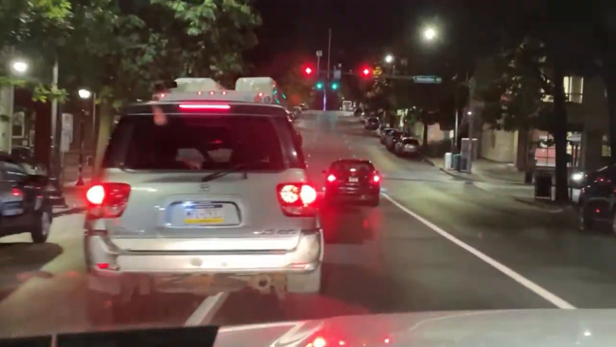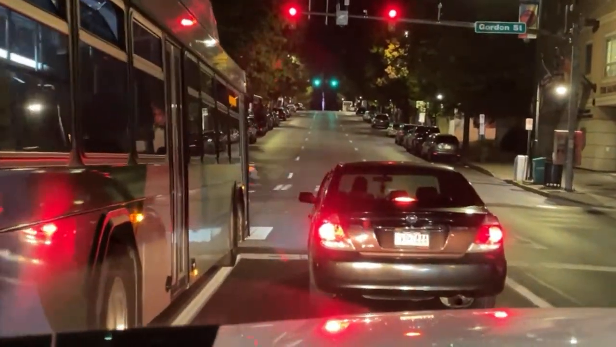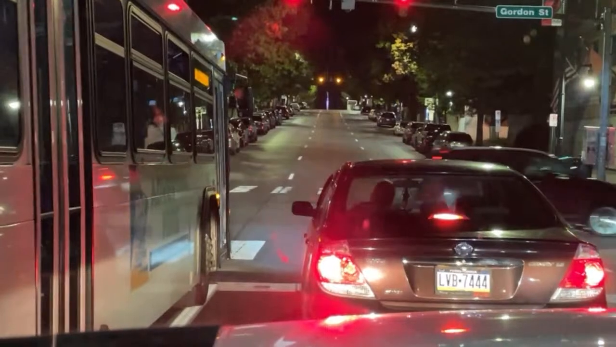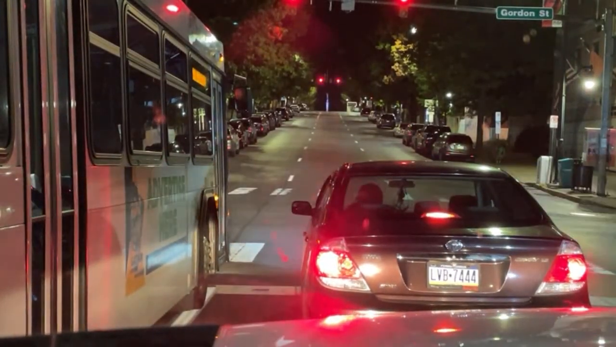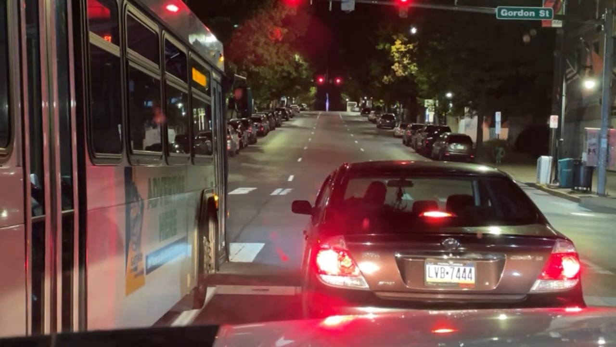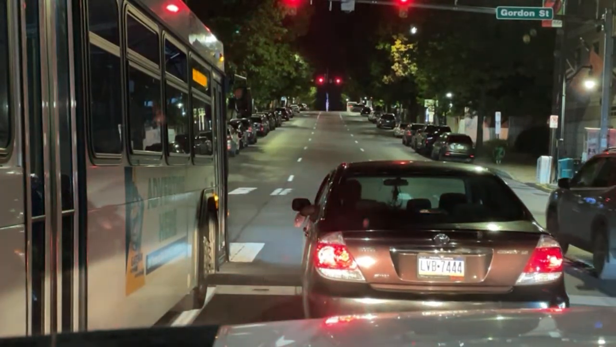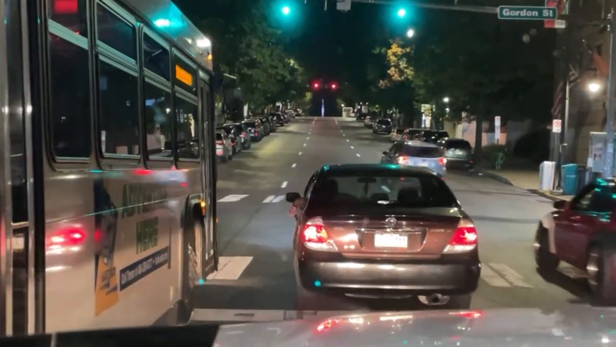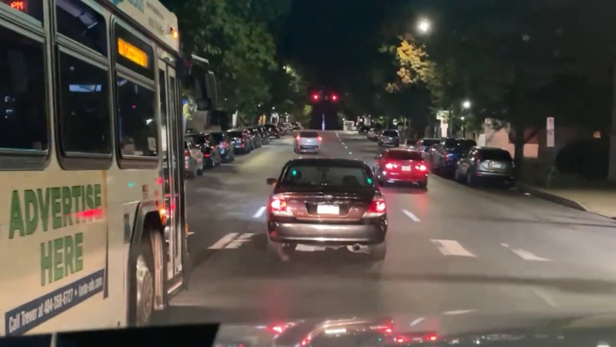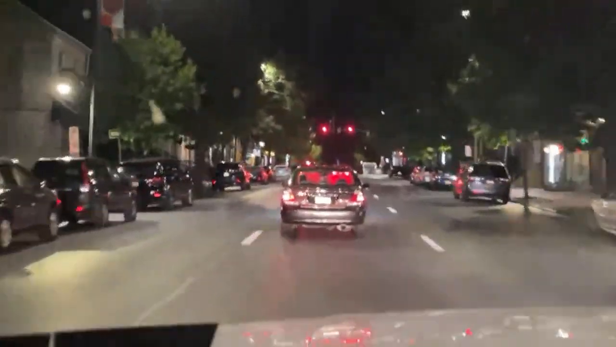Okay, here's a buffoon right here driving this freaking car. Fuck. Where's Andy APD tonight?